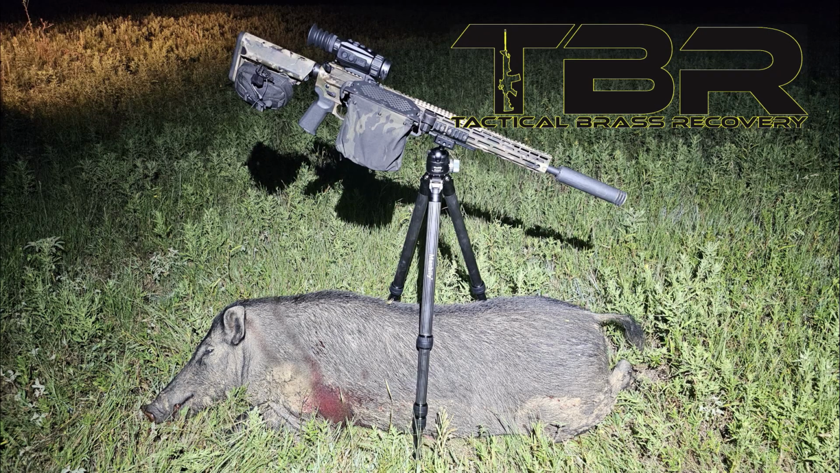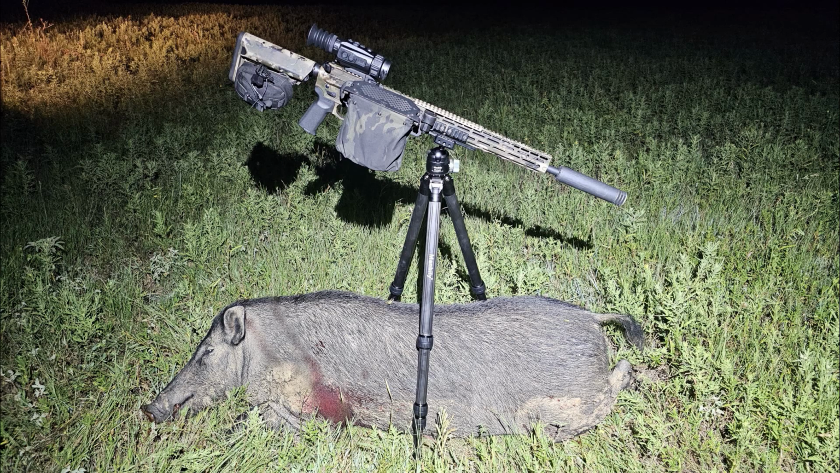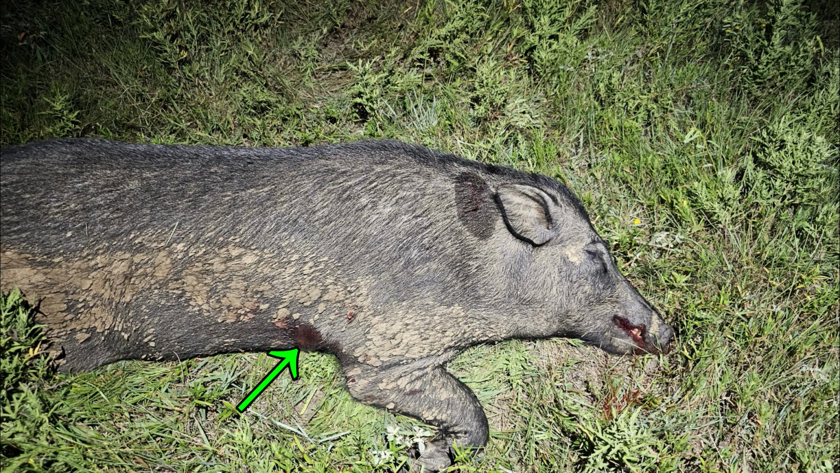Brass Catcher by Tactical Brass Recovery. Now I only found 2 wounds, but I didn't check the back end. There on the left-hand side, you can see the exit wound from the opening shot, and the X is going to mark where I found the bullet underneath the skin. The first shot entered 3 or 4 inches low, which is about what you would expect for a 200-yard shot. That shot was through and through, going through the heart, and there is no recovery for that bullet.